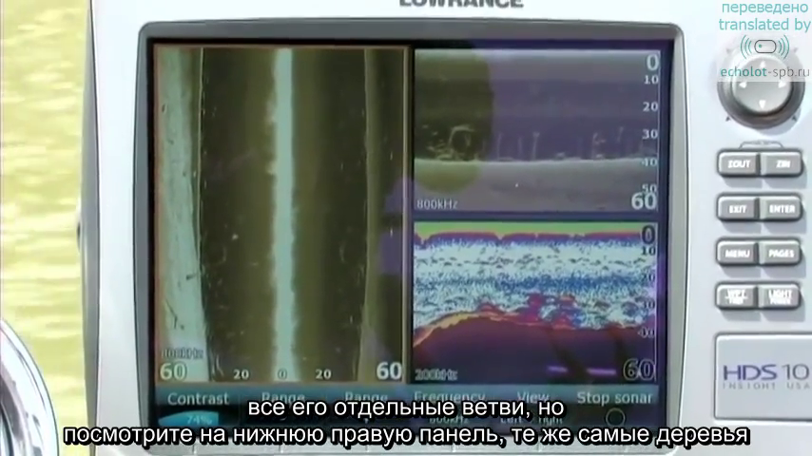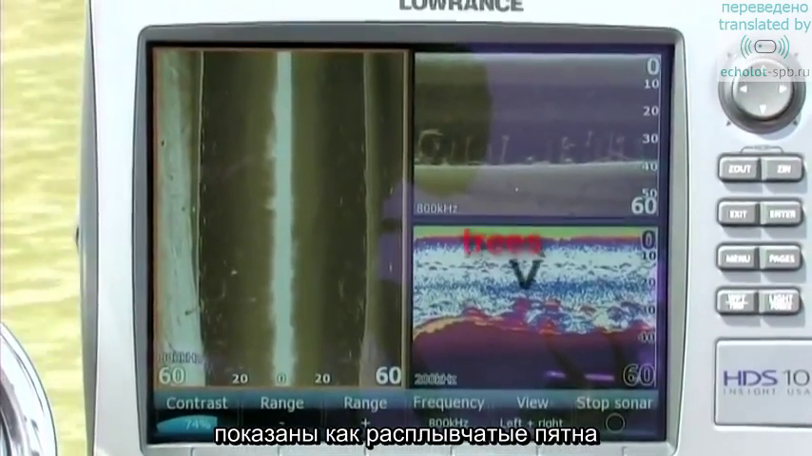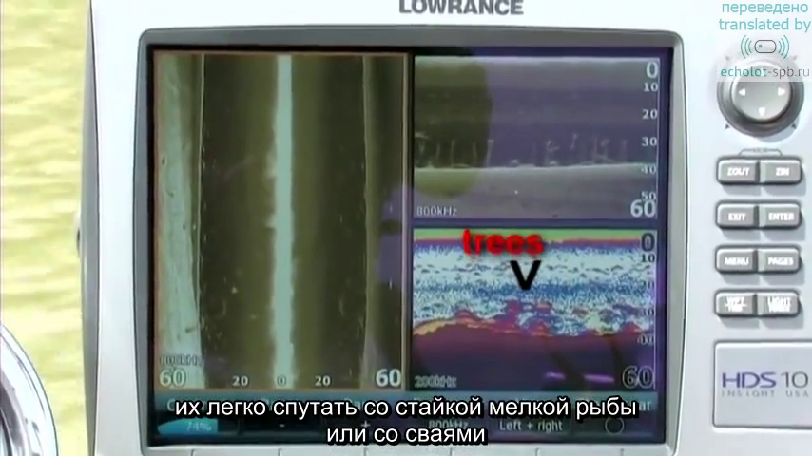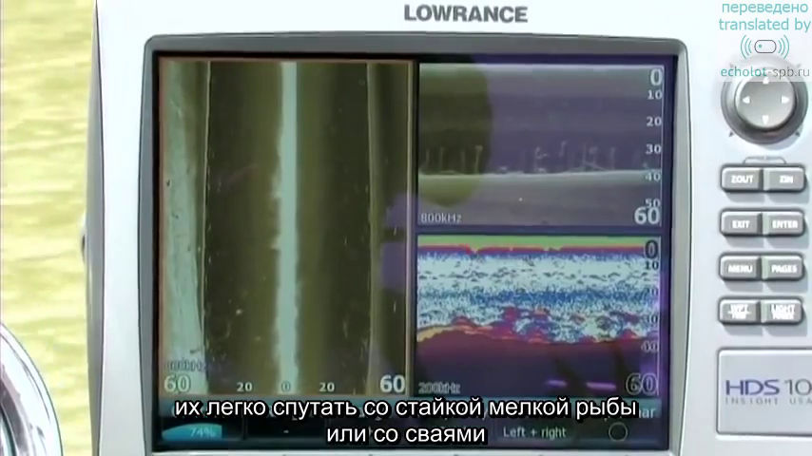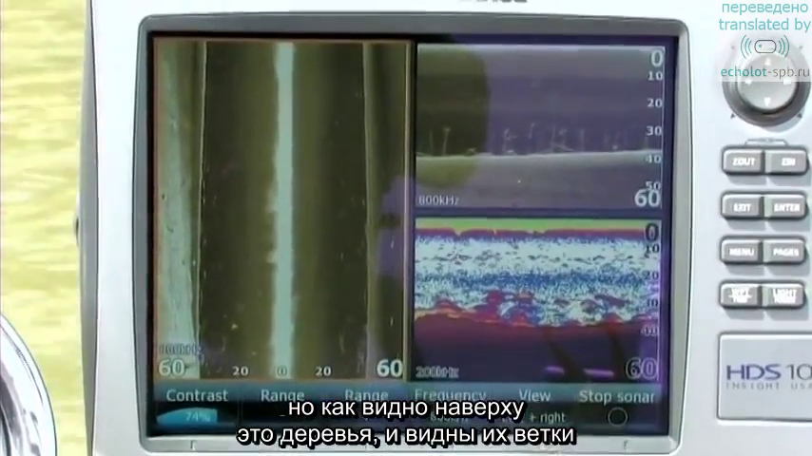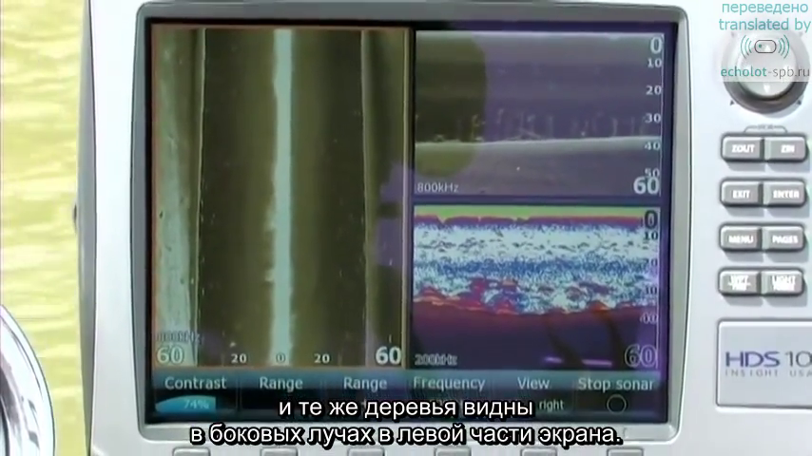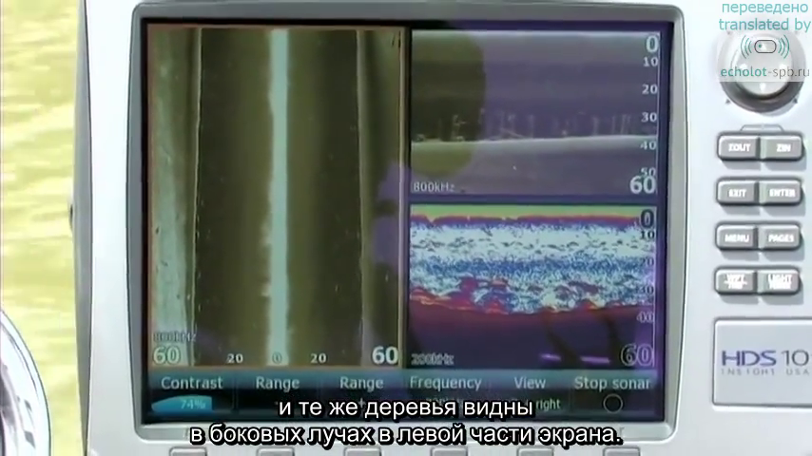But look right below that, that same tree shows up as simply a blob. You could easily mistake that for a ball of bait fish or maybe a brush pile, but as you can see on the top right, you can see the whole tree and the individual branches, and you can also see those same trees on the side views on the left-hand side of your screen.